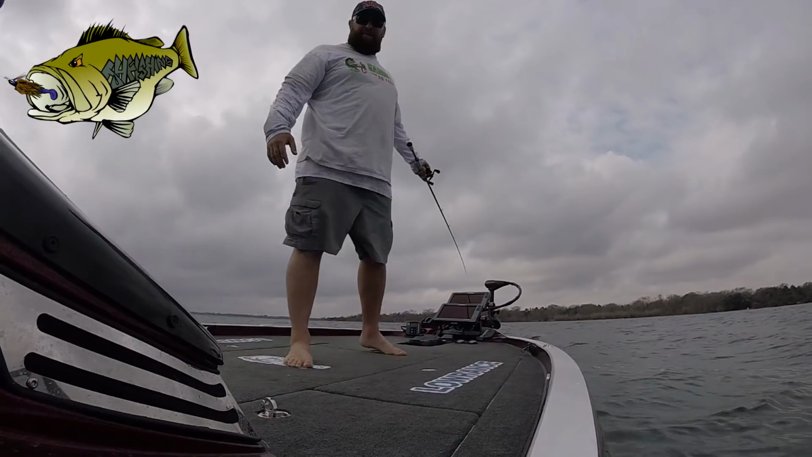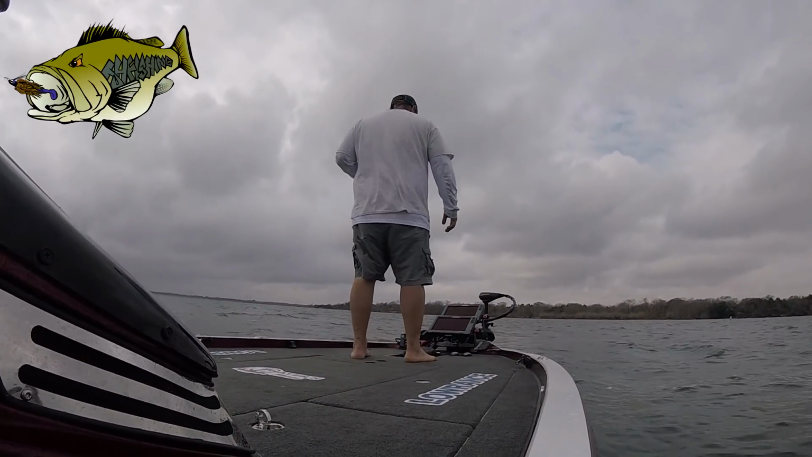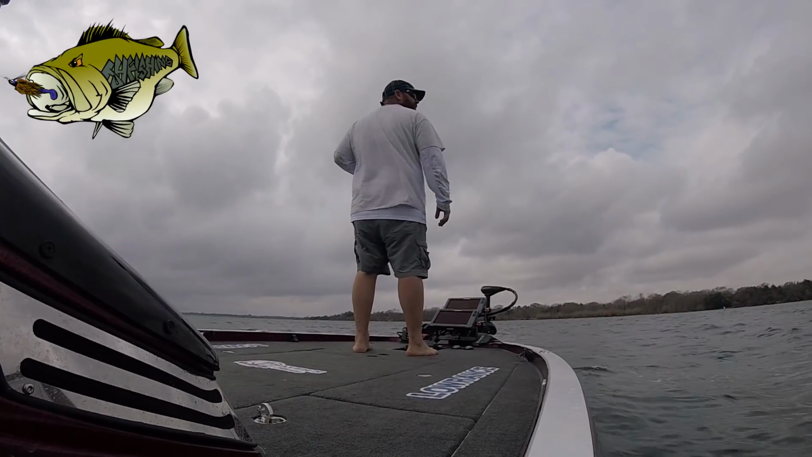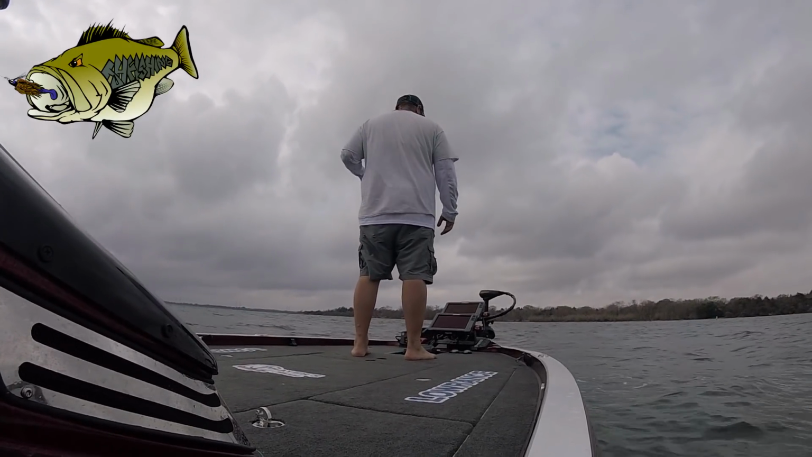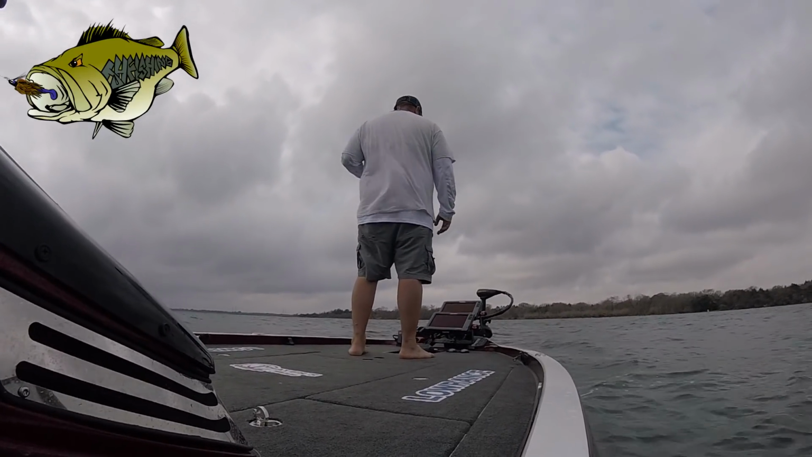We're just crossing this channel. We're just crossing that riverbed right now. So my bait should be coming into that junk I showed you a little bit earlier. Should be coming into there pretty soon. We'll see if I can get something to go in that junk.